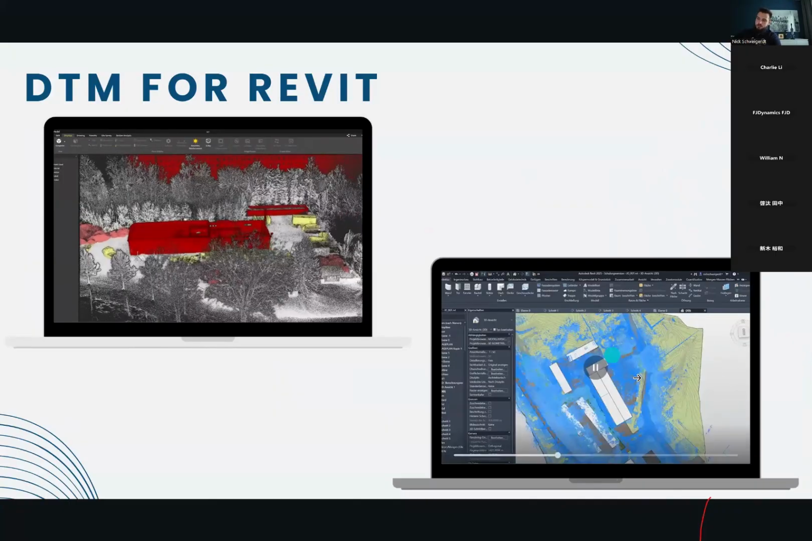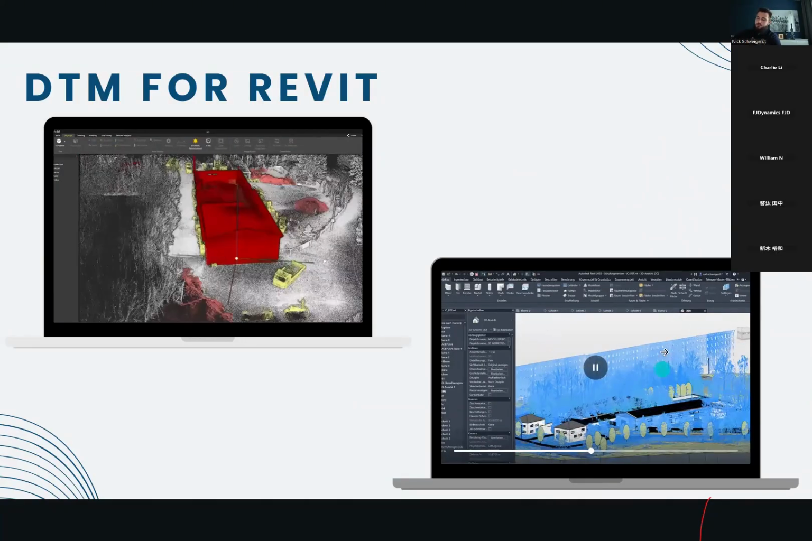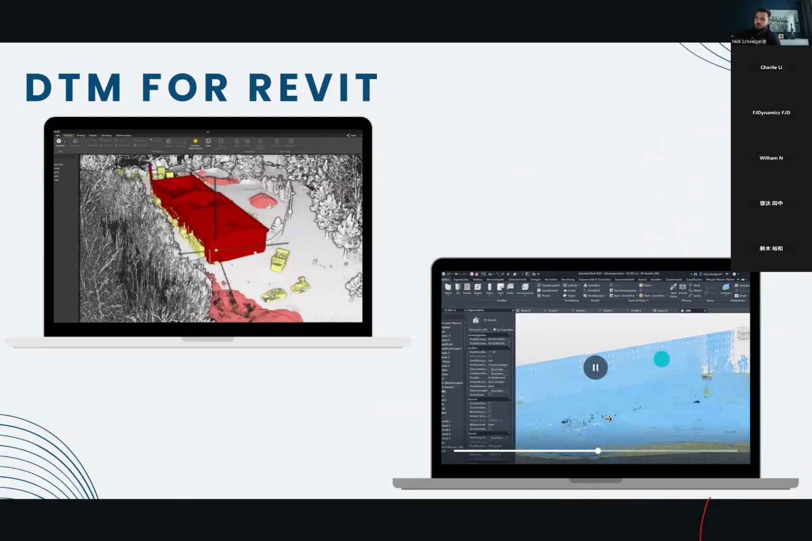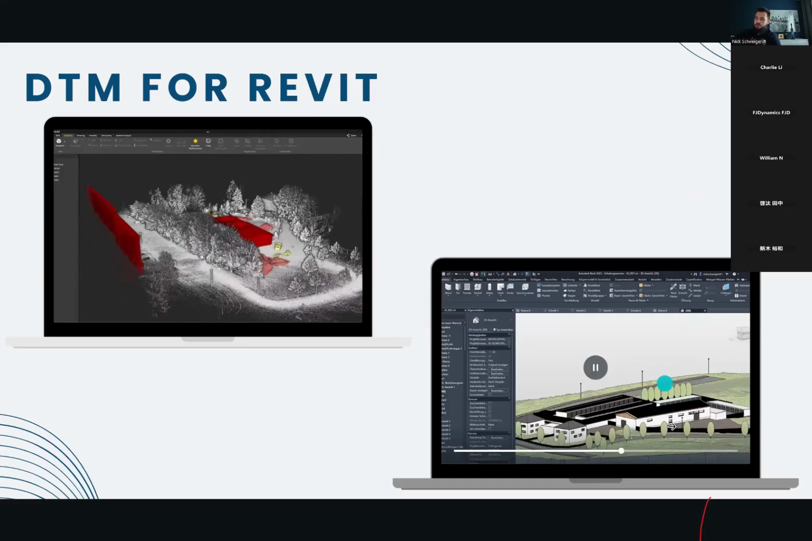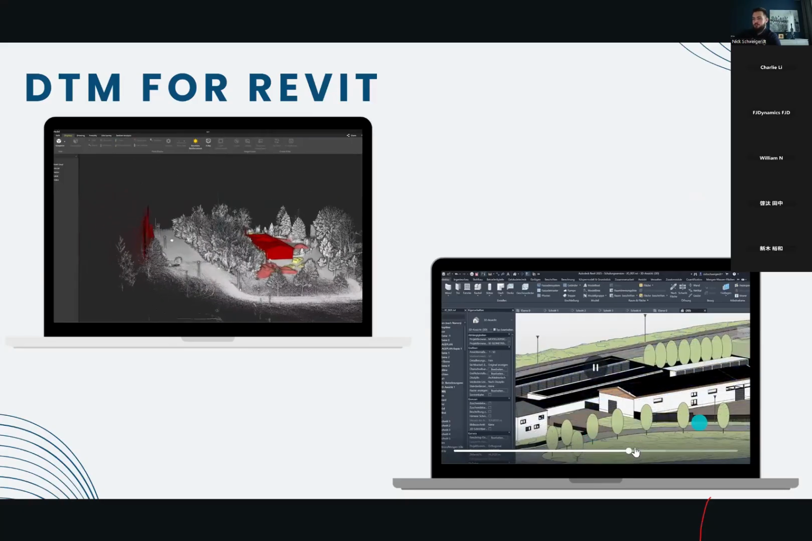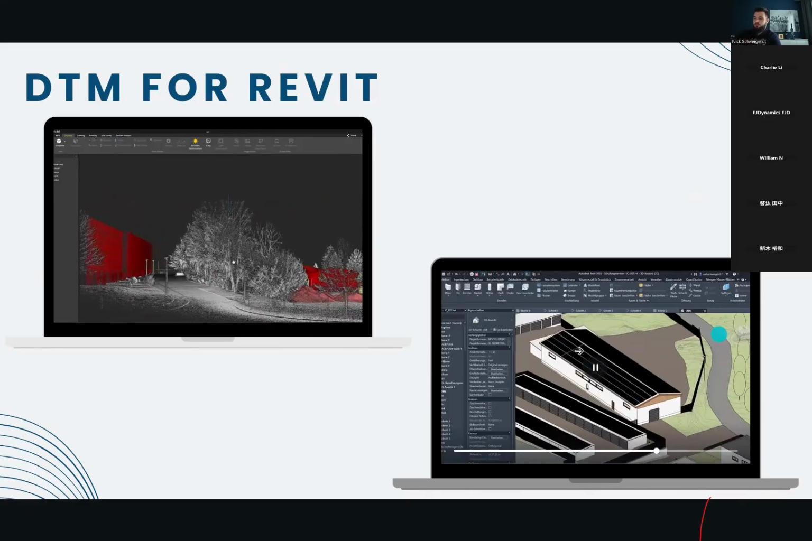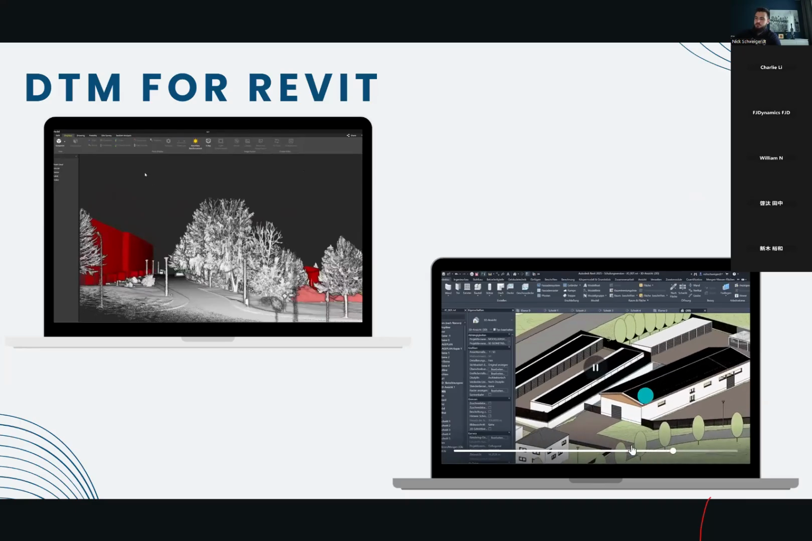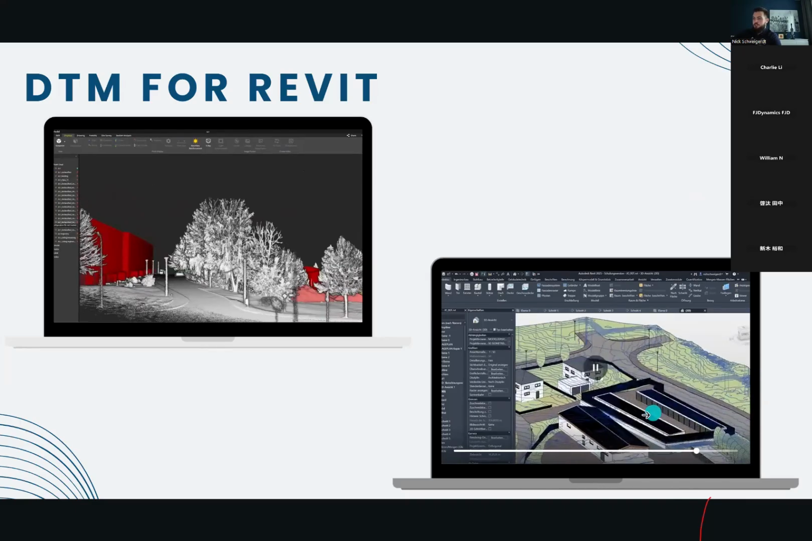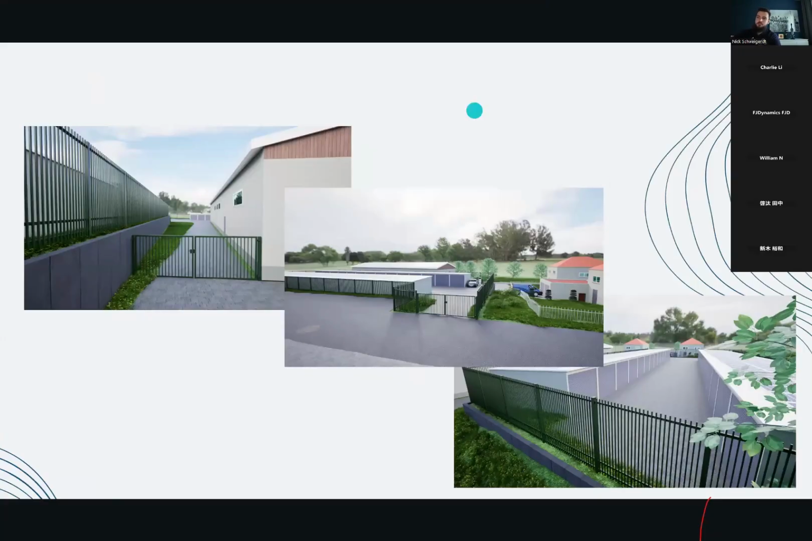So I can, for example, get to the top view, display the point cloud by intensity, and add in Revit the roads here, for example. So this is how I create this simple terrain models for Revit for my visualizations or for projects I do. And later on, I use this model to create visualizations with a perfect terrain model.